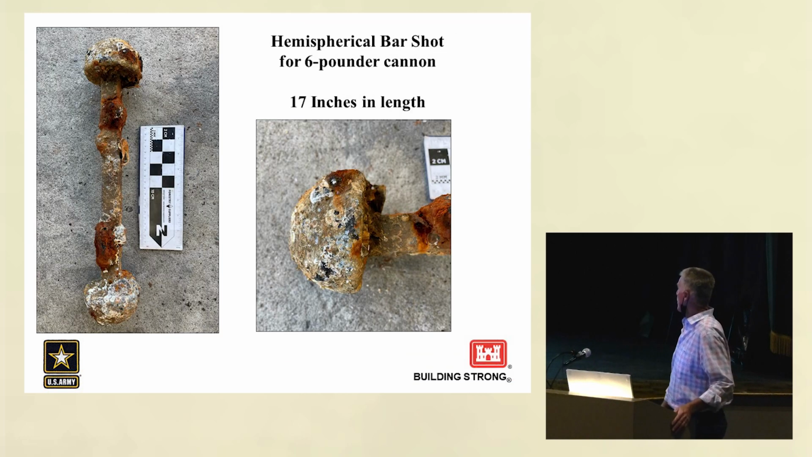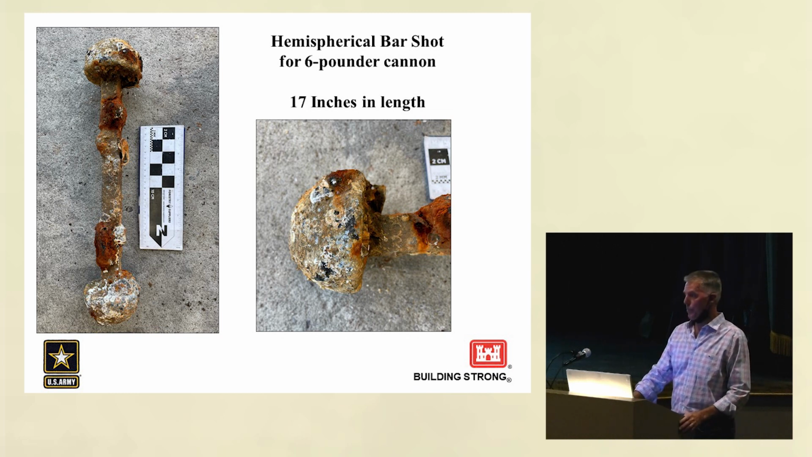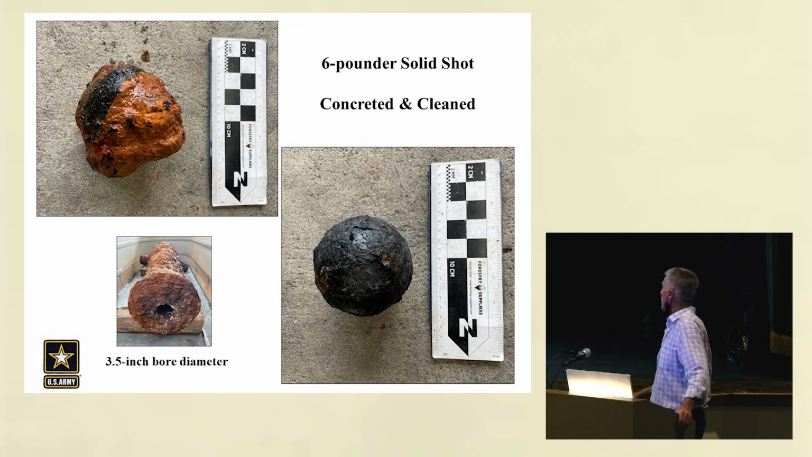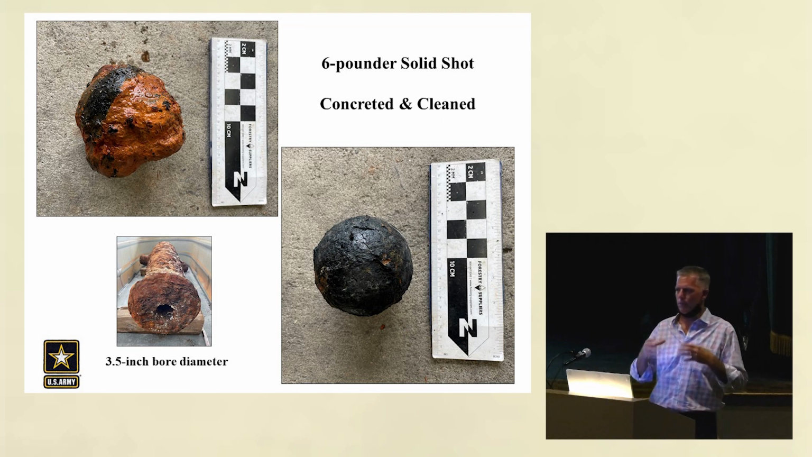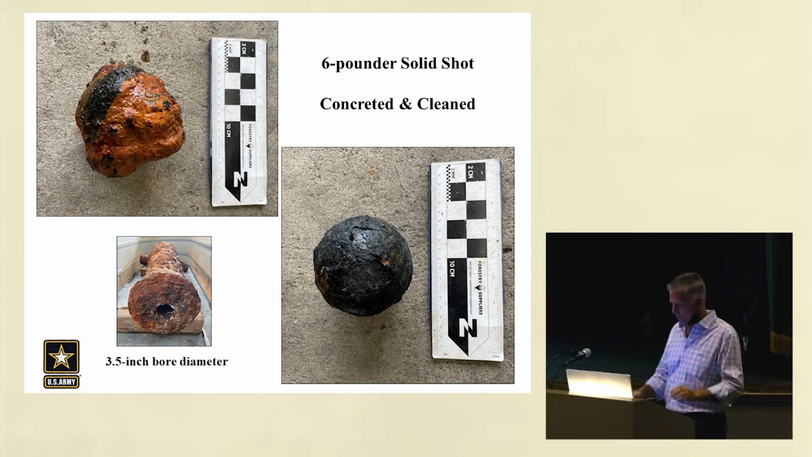The other hemispherical shot, those were all 6-pounders. They're up here. We have two types. We actually have one that's a double. You can see it's a little bigger than the others, and it pulls apart and creates two rotating, a much deadlier and effective bar shot. And then the 6-pounder solid shot that fits the 3.5-inch bore of all our cannon. It's most likely from our cannon, but again, you can't say for certain that the munitions are from these guns, but there's a high likelihood of them being from our vessel.